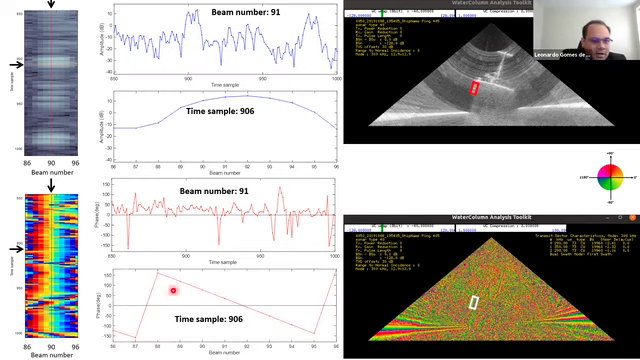I can see a phase ramp and a zero crossing somewhere around 91 and 92. So it's pretty clear to see in this time what is the direction when I have a zero crossing. So what just happened? Let me try to explain.